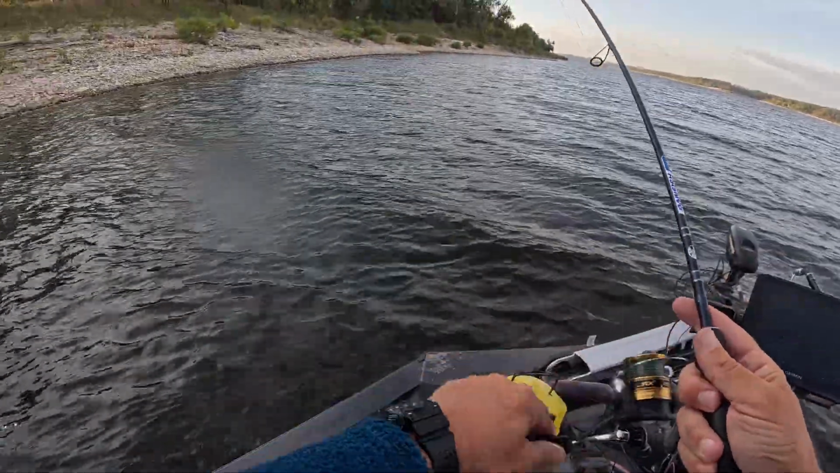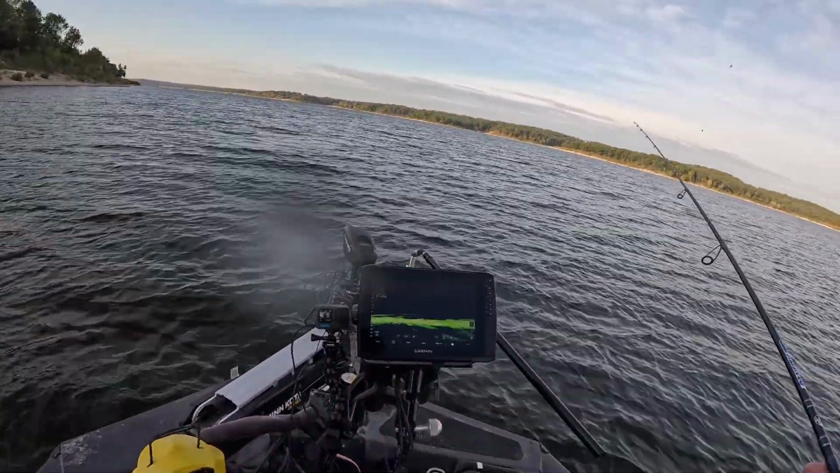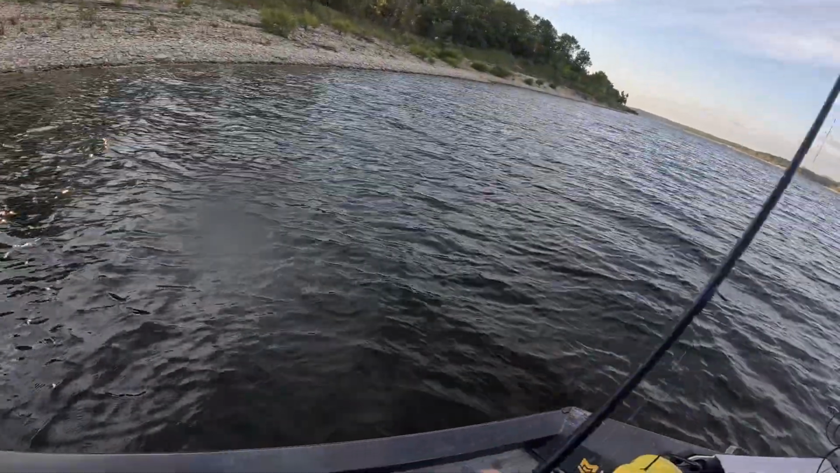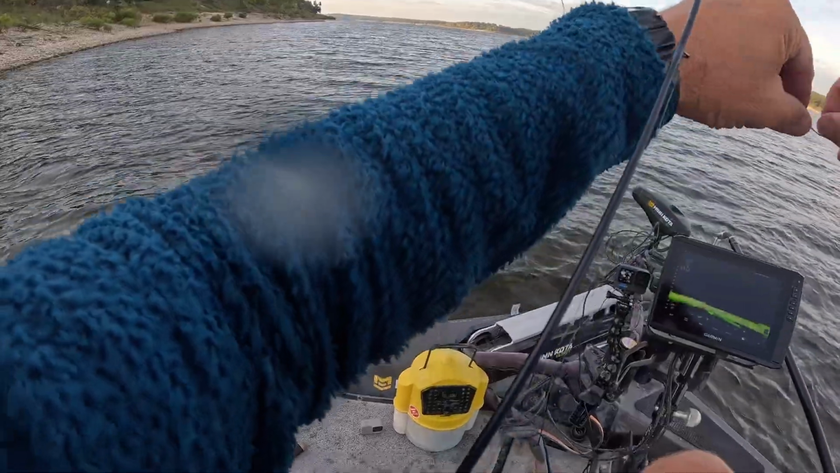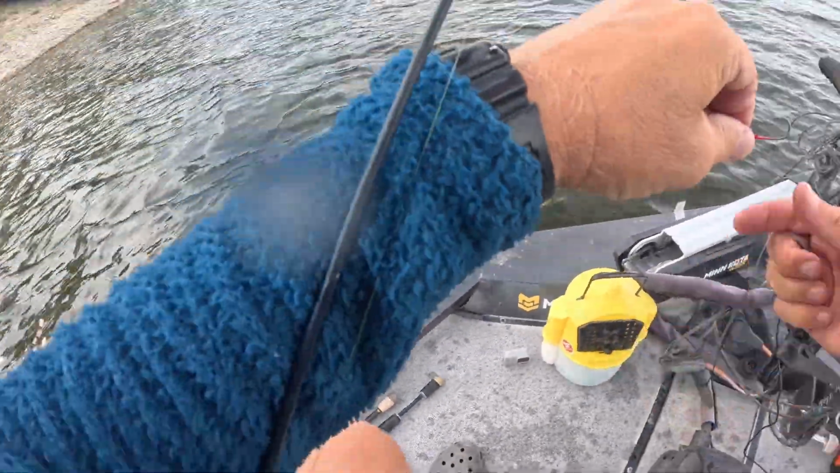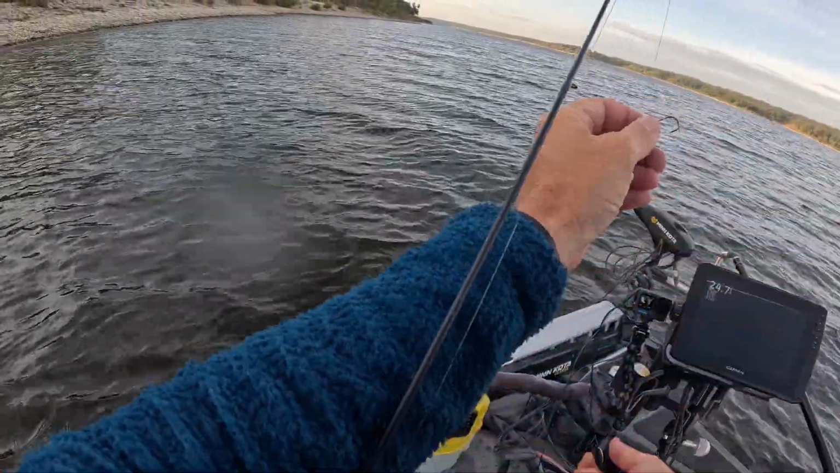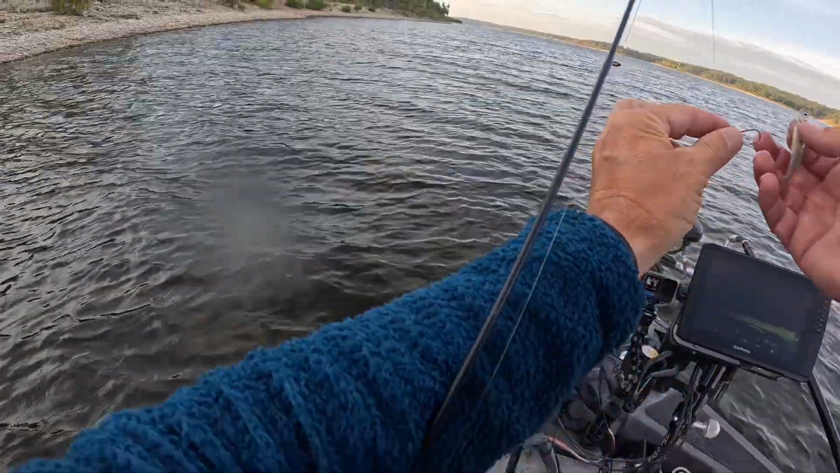There's fish. Oh, I just got off. I lost my minnow. It's a good time to put another minnow on. Nice sized minnows, I might add, coming out of Long Shoal Marina.